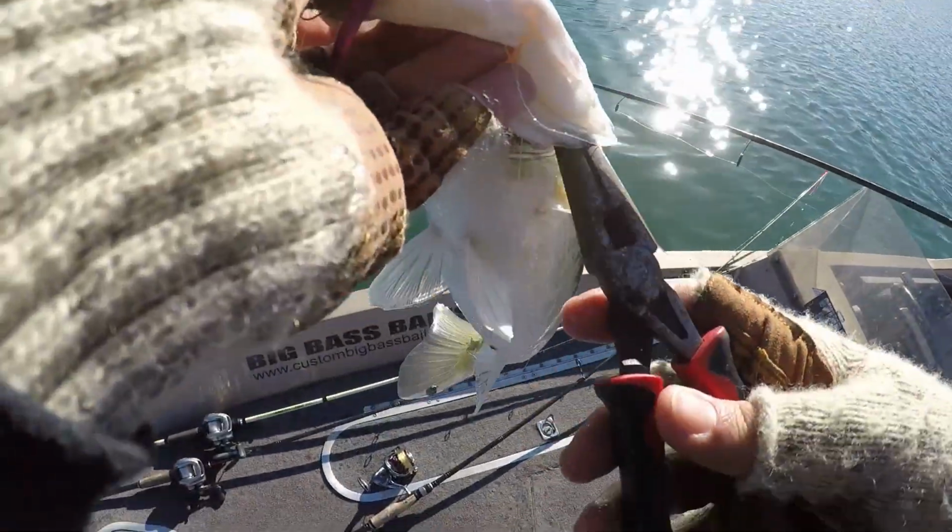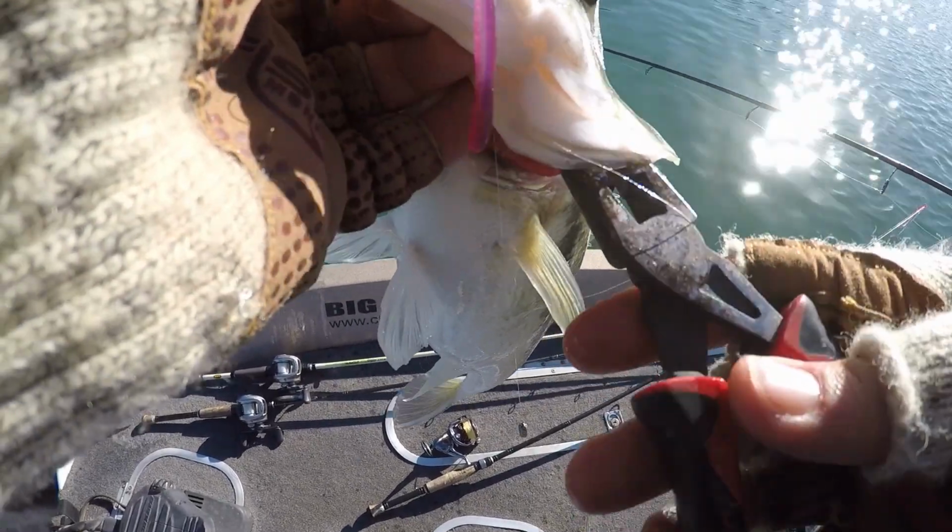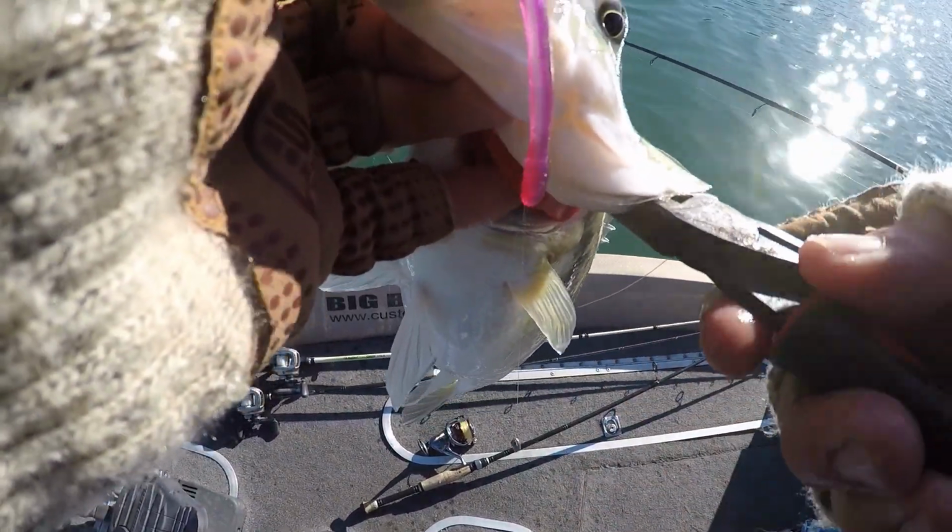Let me get the hook out here, guys, and I'll show you what my dad just caught it on. I've had like 7 or 8 bites, and they've all been kind of missing it.